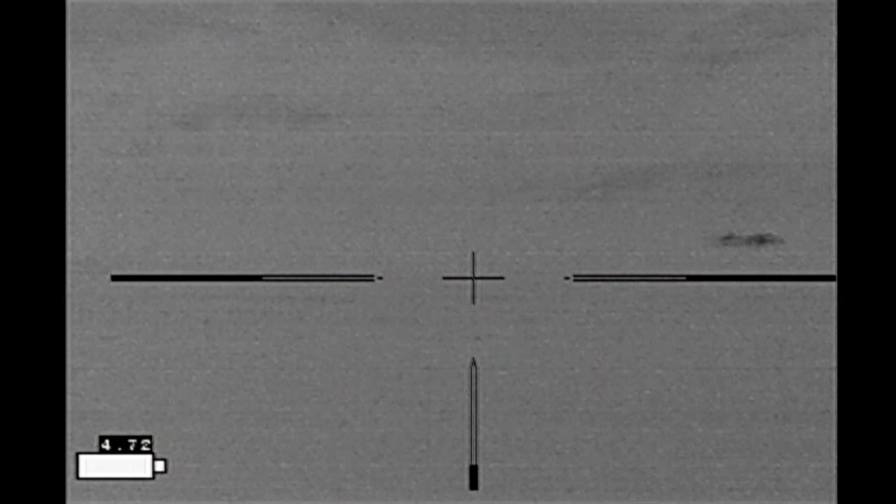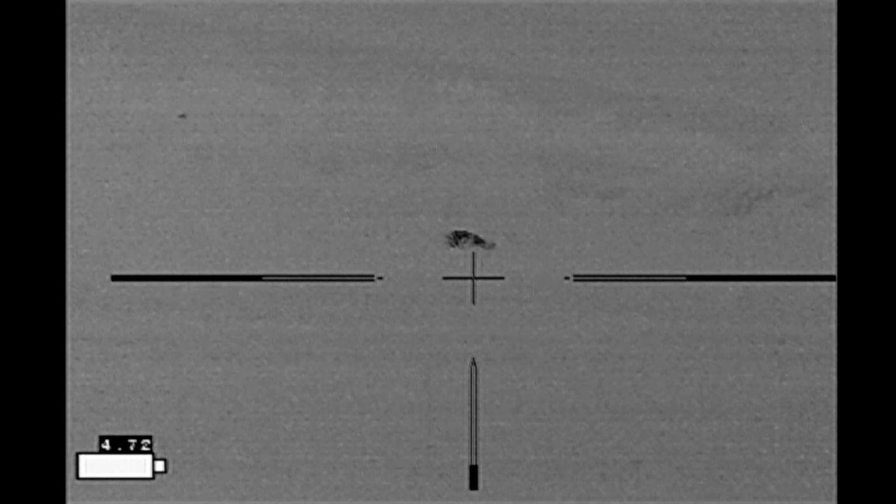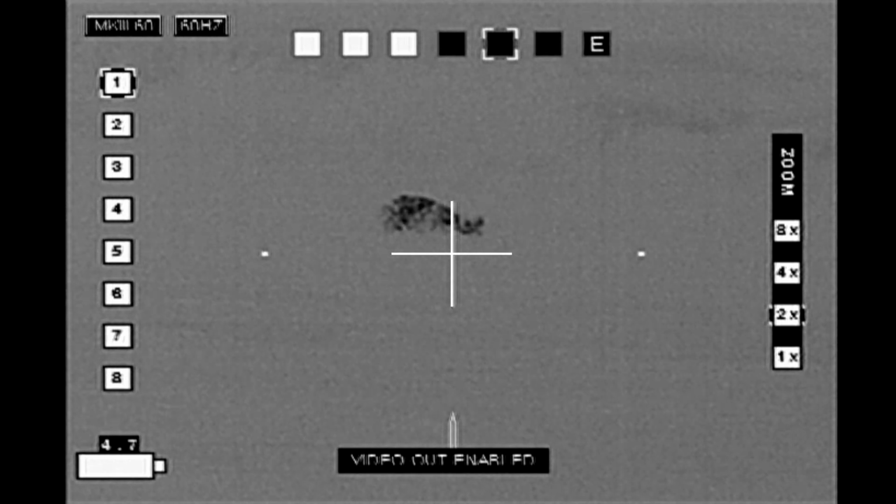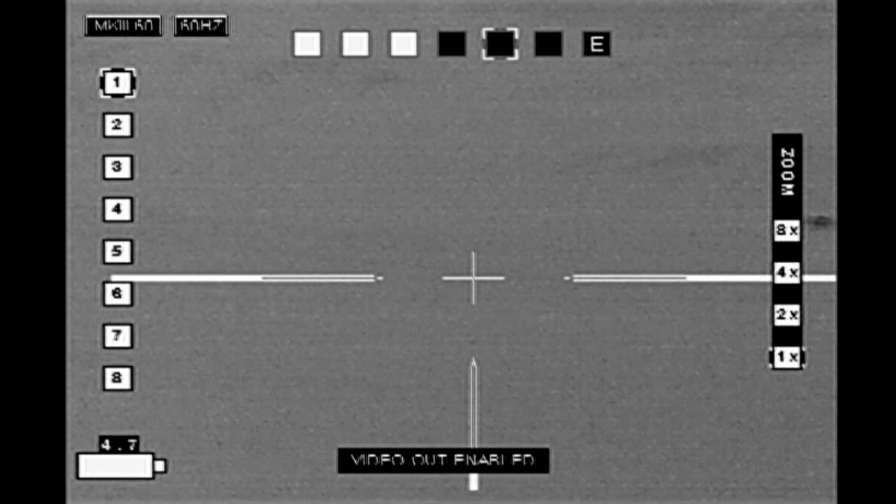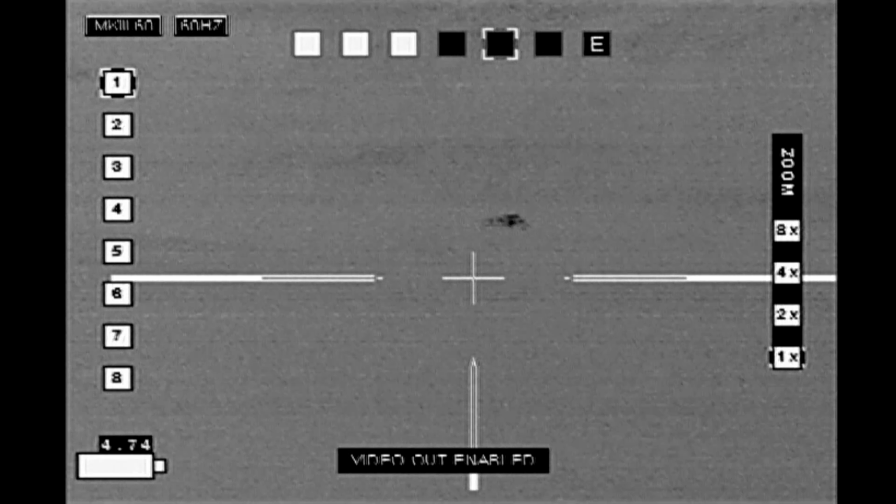Well, that was about 7 o'clock in the evening. It's now about 5 hours later, and I've got hogs there in the distance. I'd actually been away from the property, checking other properties, and had come back. I'm back to my original parking area. I spy these hogs. I've stalked up a couple hundred yards to get closer to them.